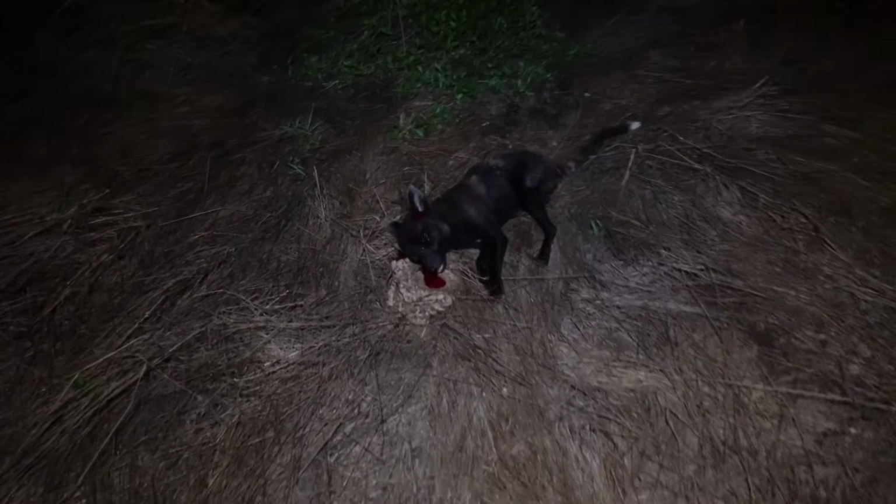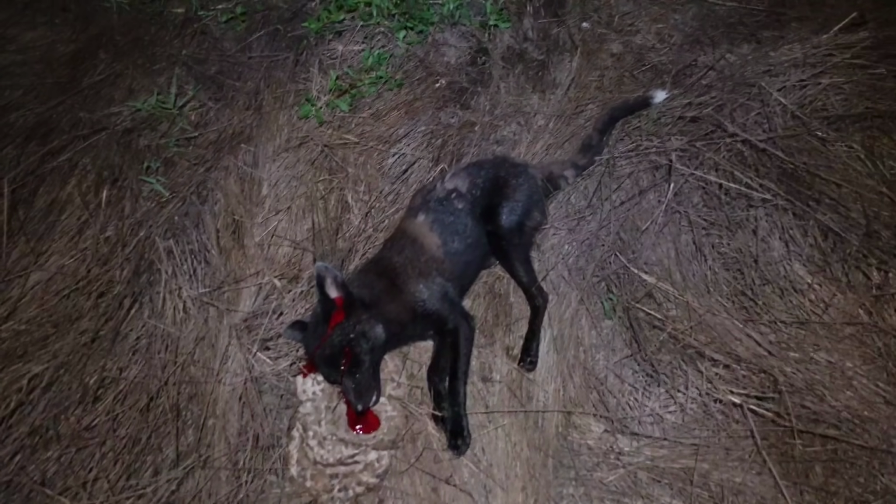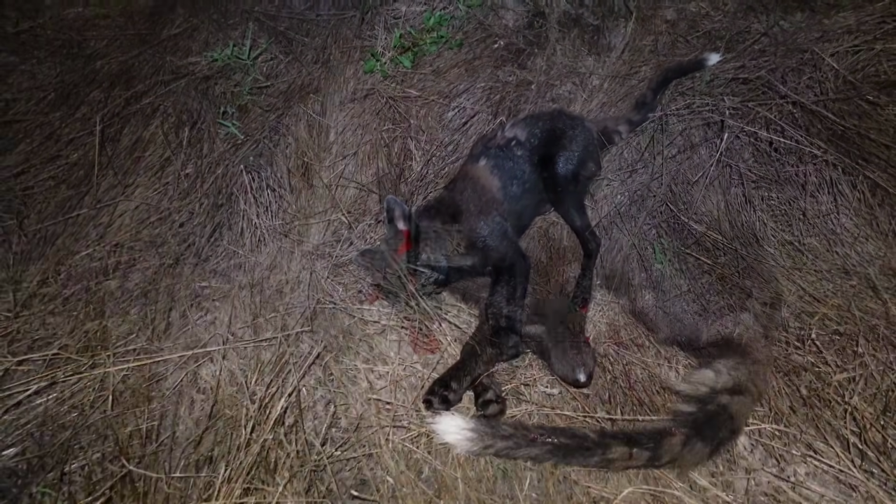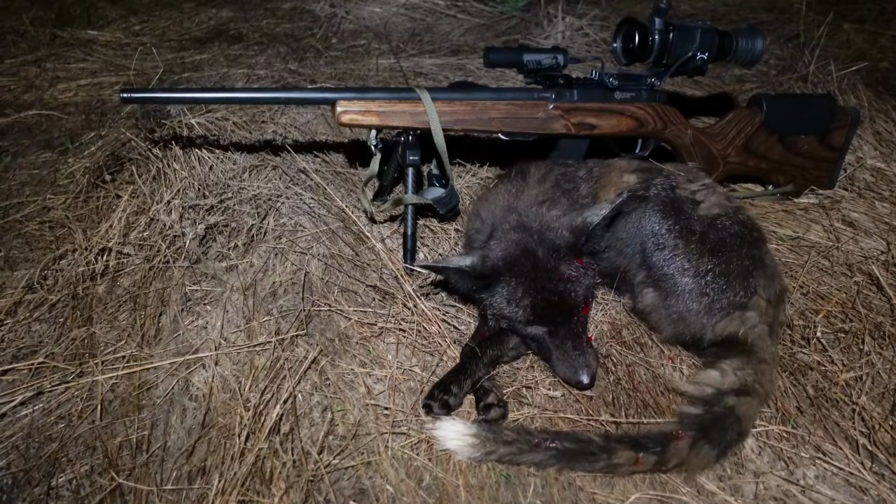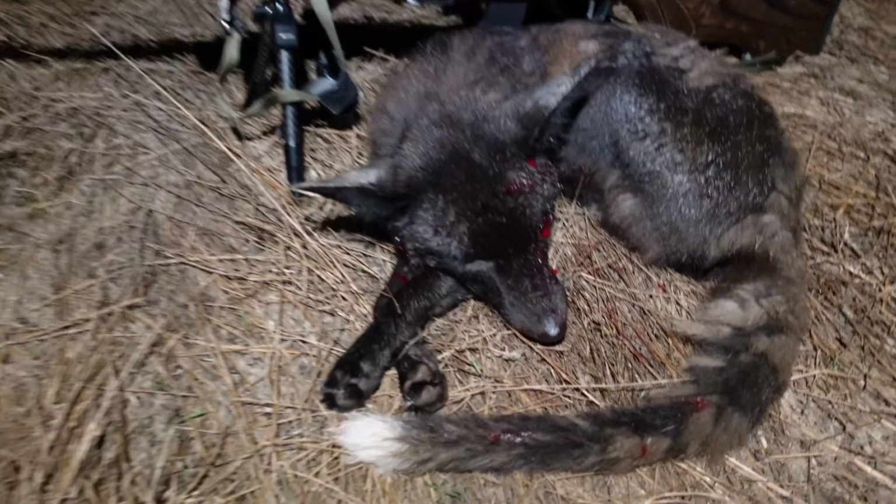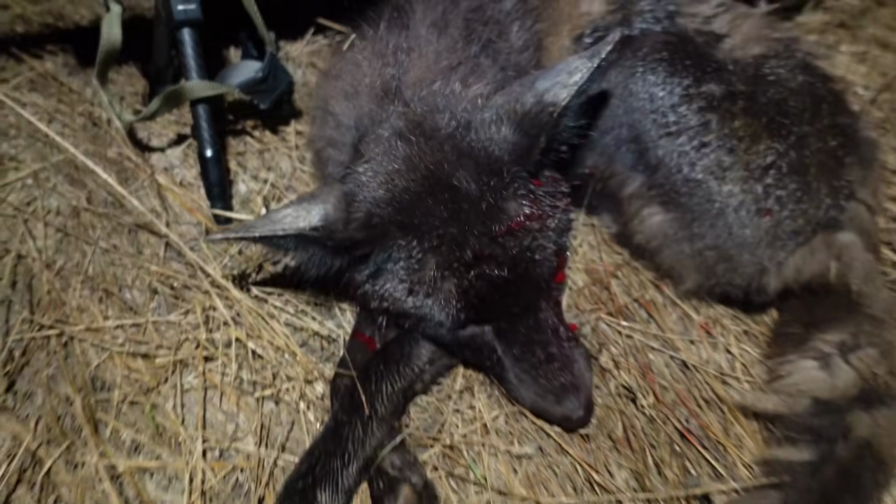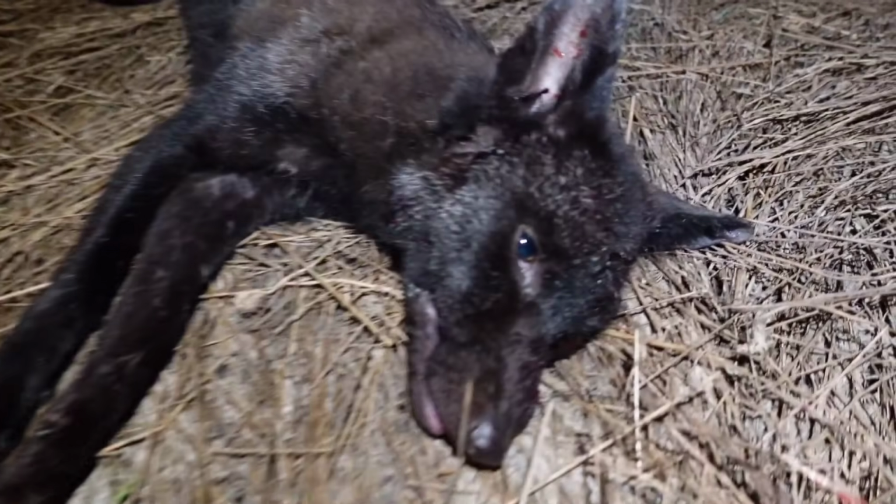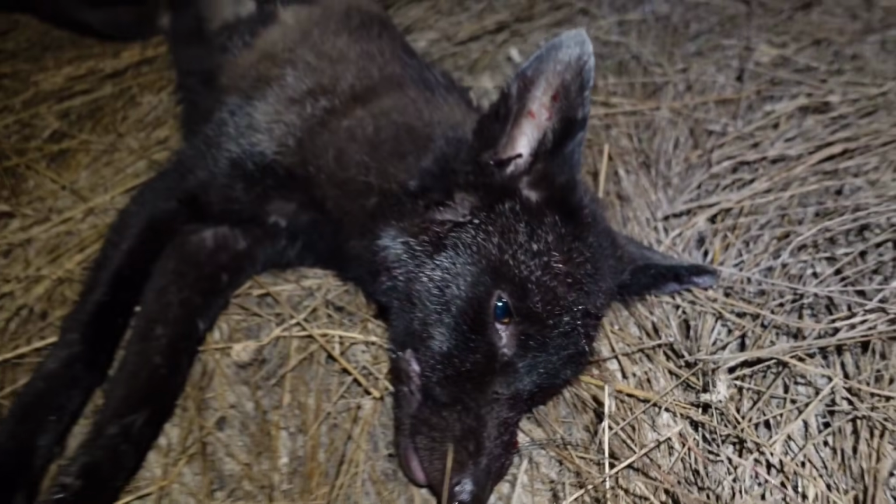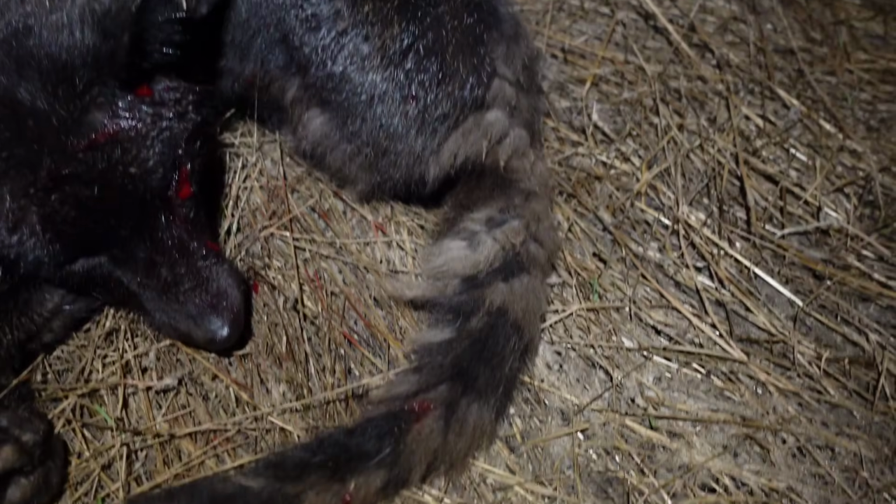That is super cool. I have never shot a black fox until now. Let's get this guy propped up a bit better and have a look at him. I've shot a lot of foxes over the last 22 years. I've never shot a black one. This guy's super cool. He's molting a fair bit of brown hair. It's a real shame. It's the wrong time of year to take a fox skin, especially in Australia. It's just after Christmas, so his hair's just all, as you can see there, coming out.